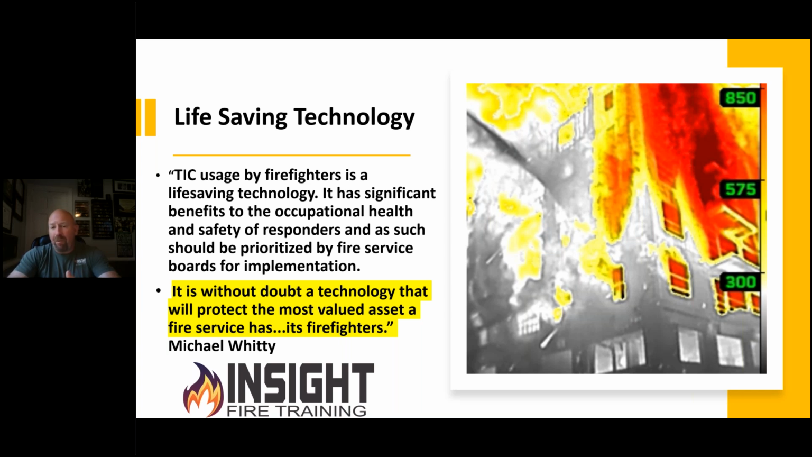So if they ever get in a bad place, which odds are it will happen to you in your career if it hasn't happened yet, you need a plan B. You need to train on that plan B. You need to know how to find your way out, find the fire, find your crew. These are things we can help you with, and our partners can help you with.